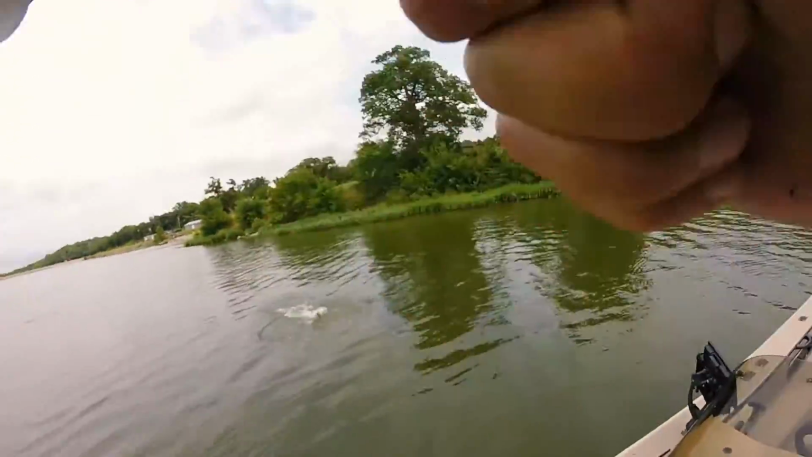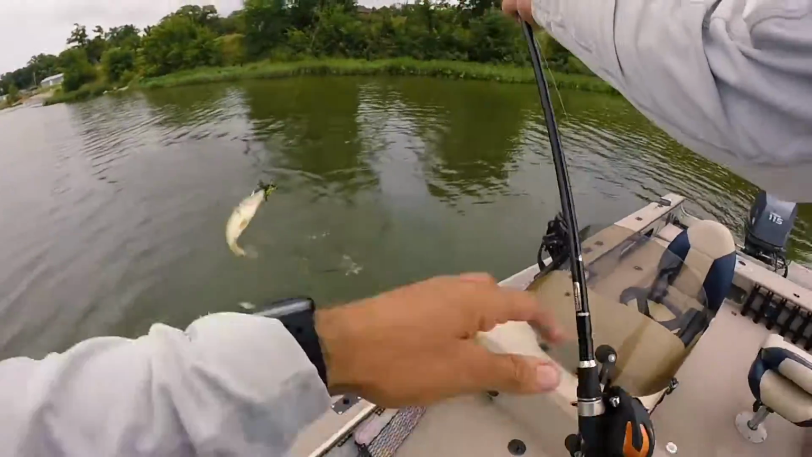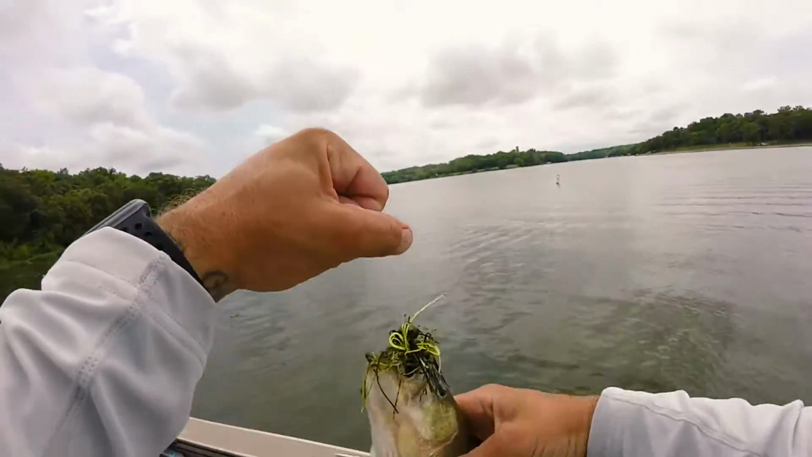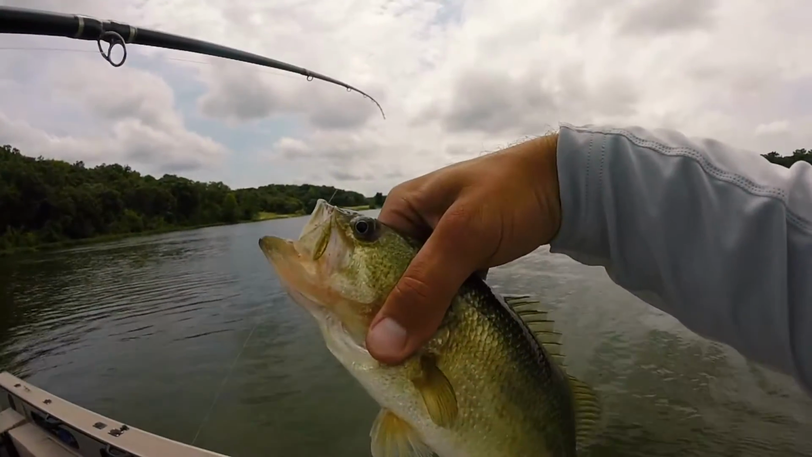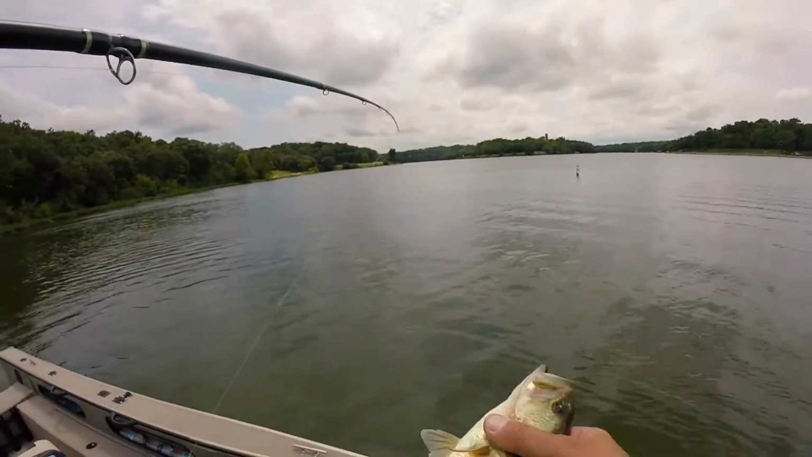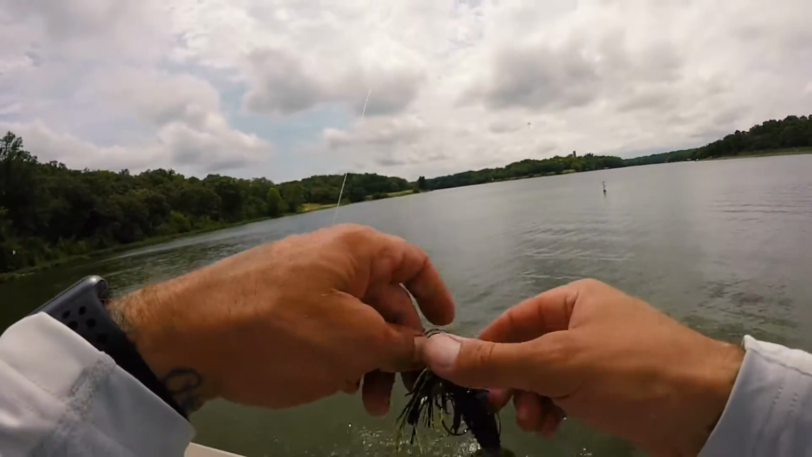Of course, the one deep bite I have, the camera was not on because the battery died. How about that? Well, there's your first green fish. We just came to another spot. And that's the first one. So the camera's about to die again, but sorry we missed that hook set.